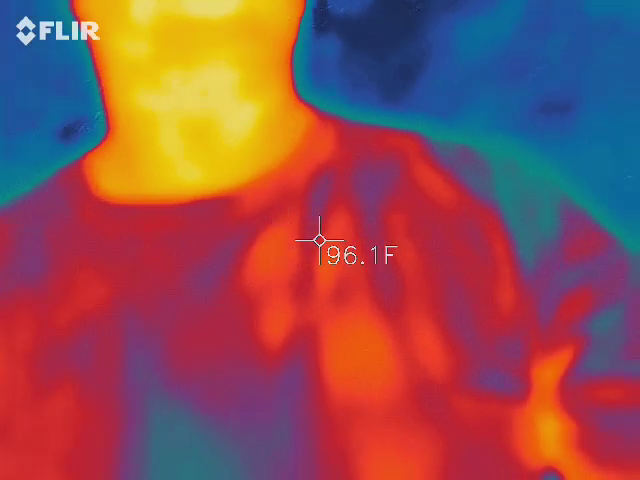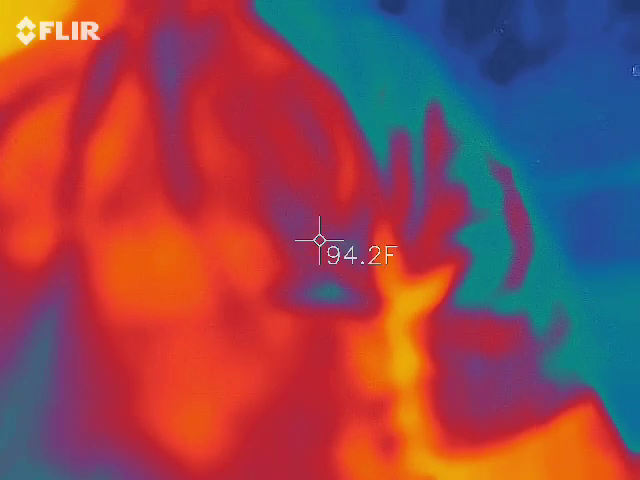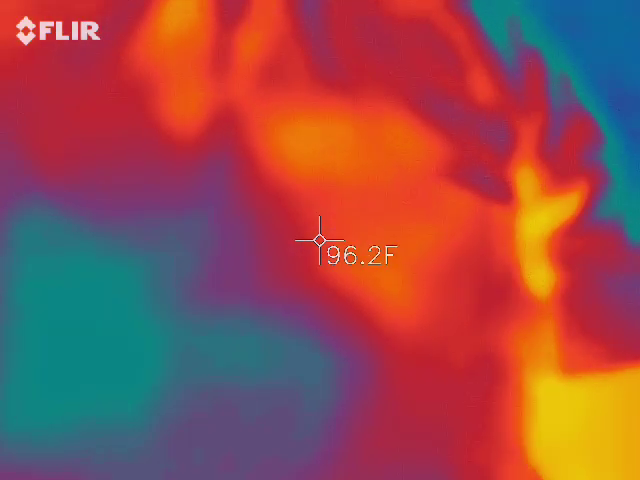So we're really looking for those blue and black spots. Black is the absolute coldest on here. White is the absolute hottest. So it's set to white hot, black cold. Just kind of think of a shadow as being cold.